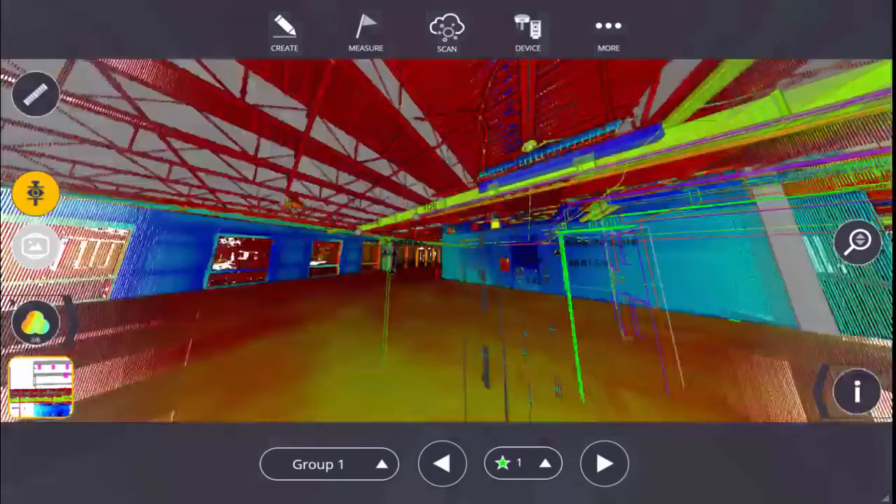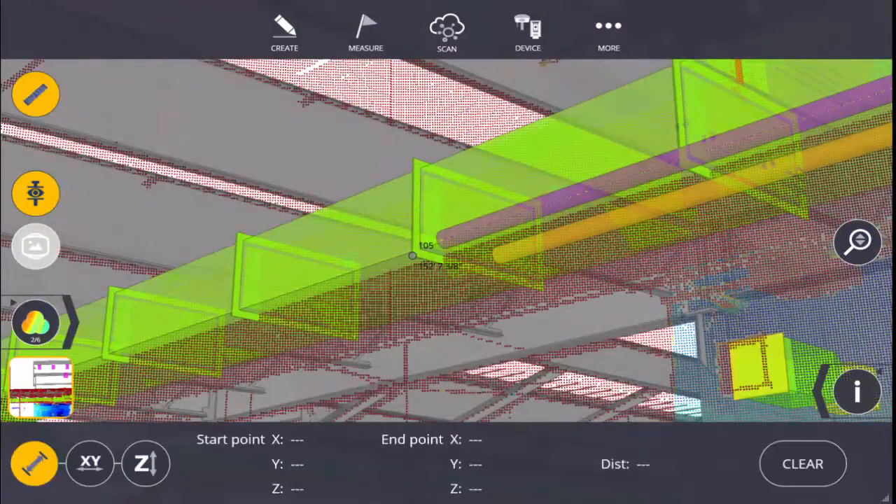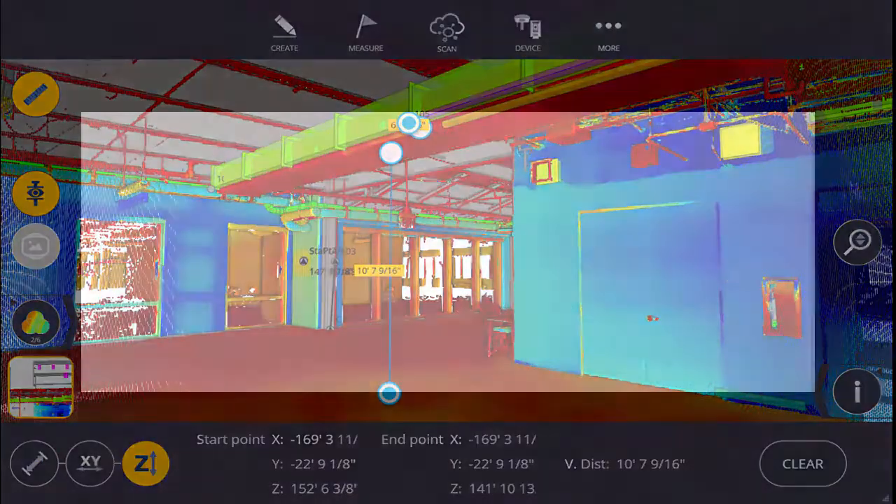This first video covers how to reference the scan to the model, first with a quick manual reference and second with an accurate resection of the instrument. For a full project geo-reference, please refer to the Trimble RealWorks channel.